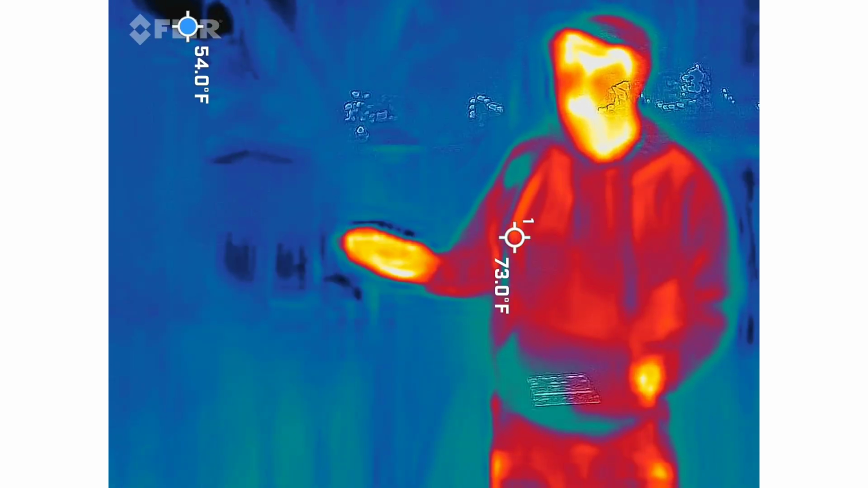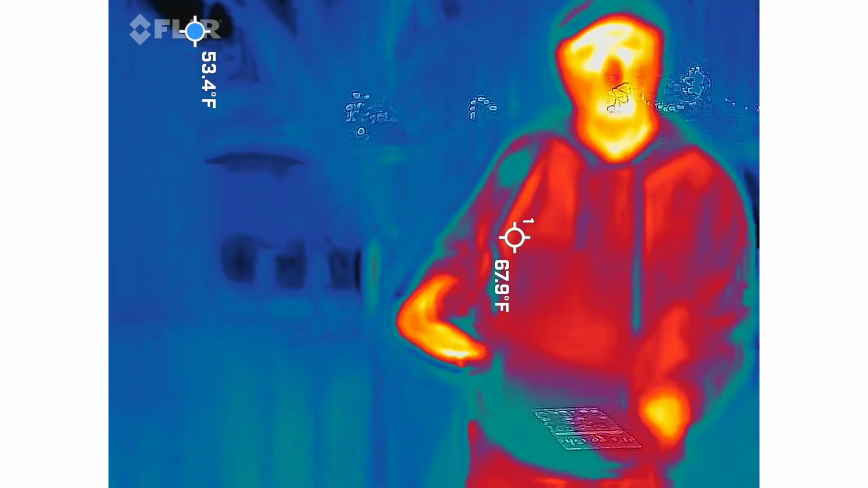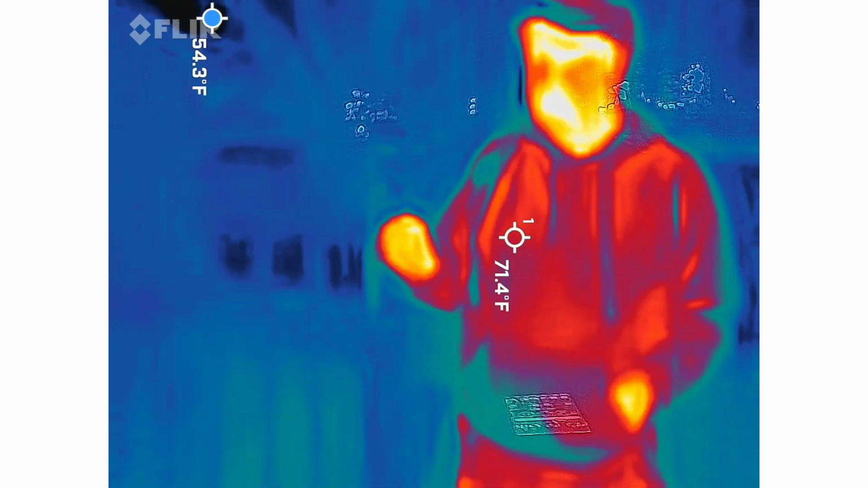You have to remember the times. A female approaching a male at that time was probably disrespectful. Yes. So again, makes complete sense when you know your history.